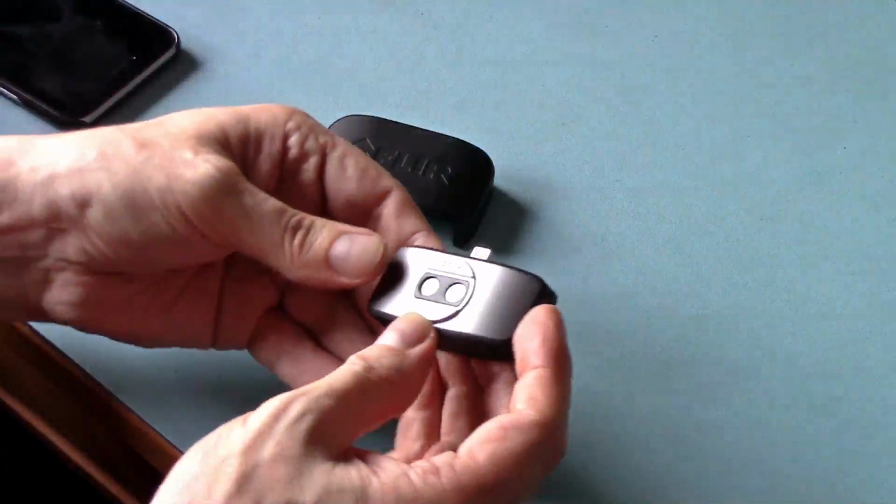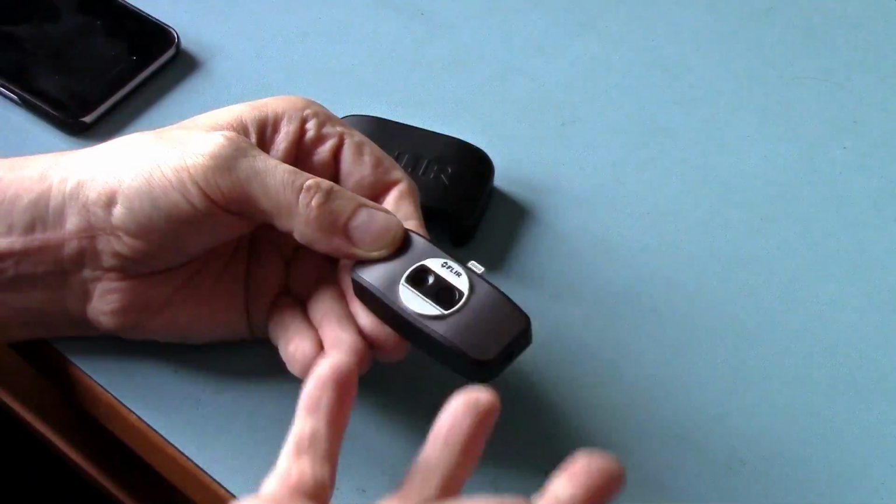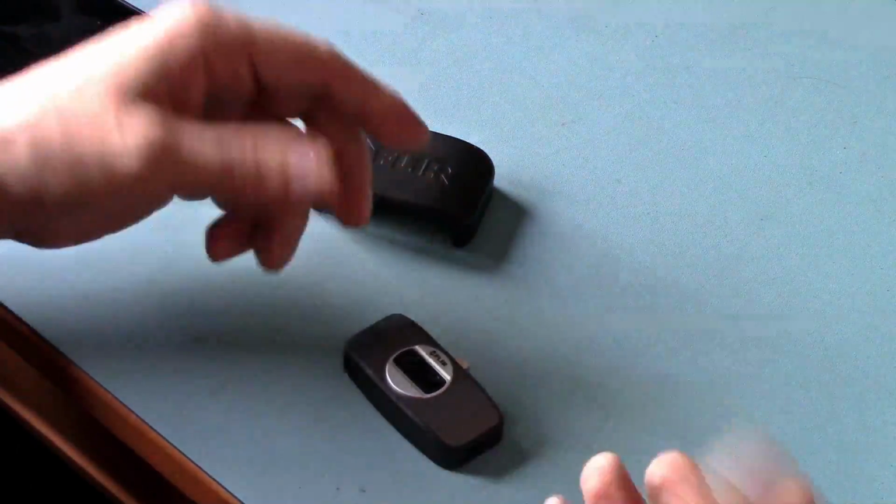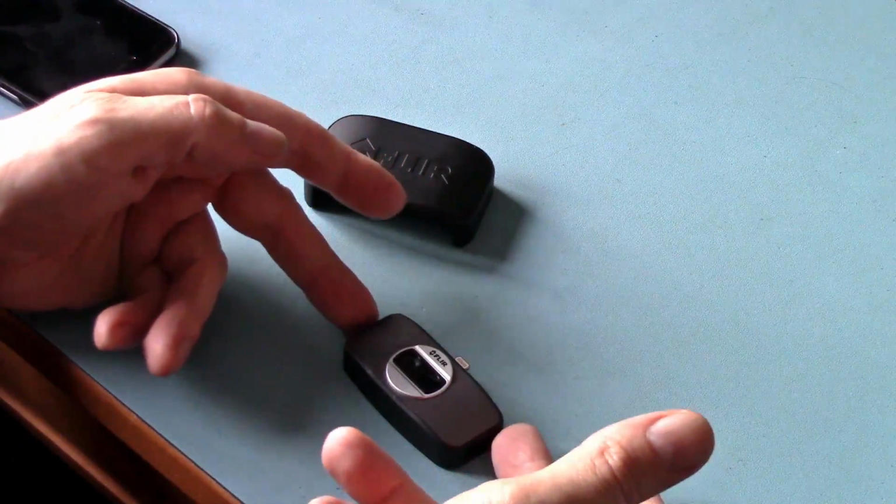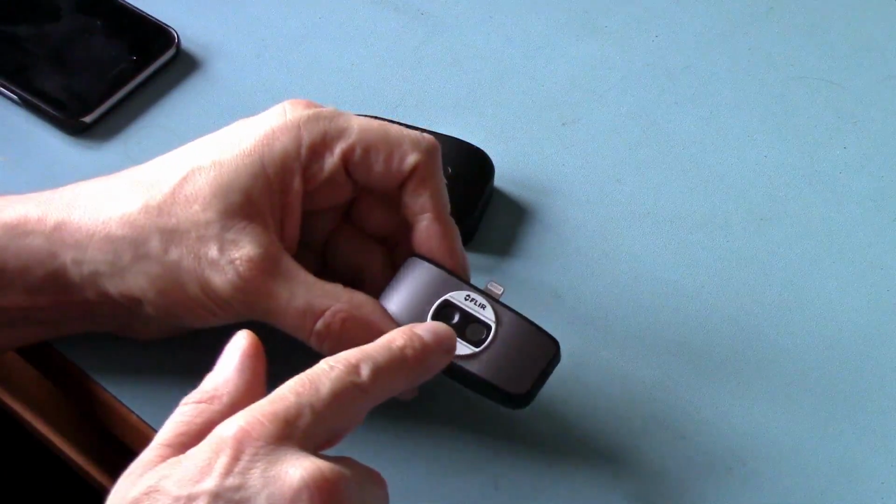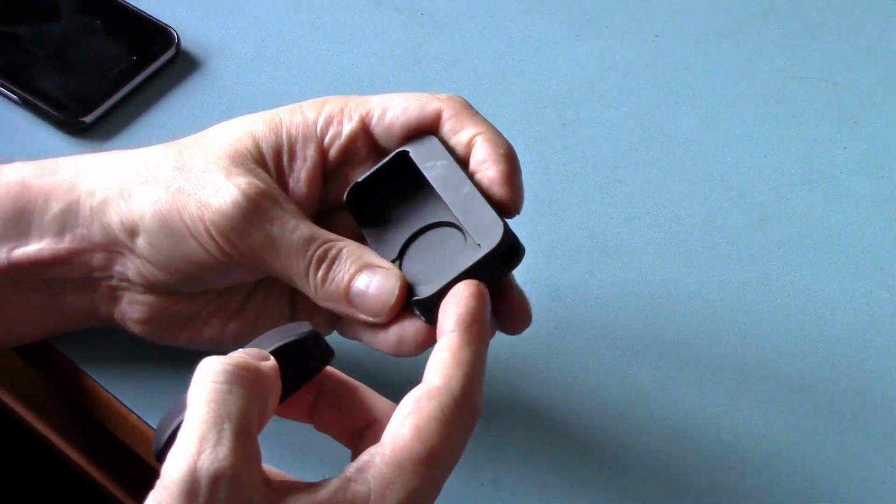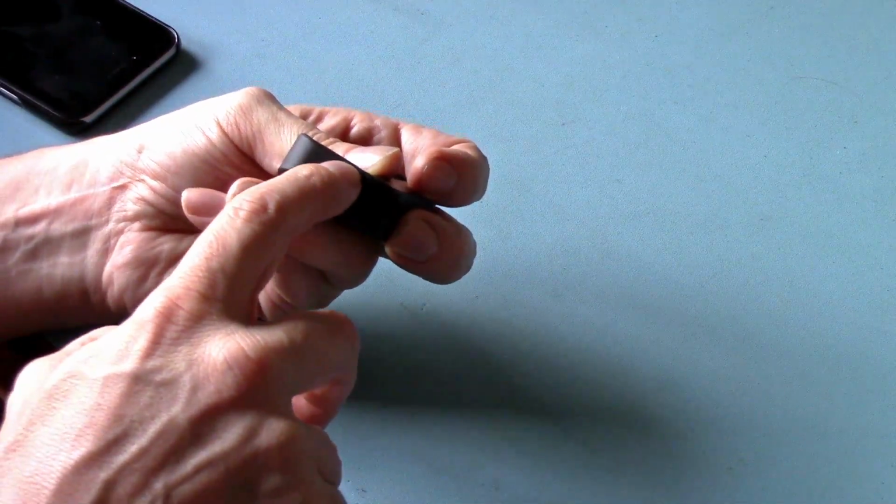So at the moment, when you charge it, you need to leave the lenses naked, so all dust particles can drop onto them while it's charging. Or if you pull a charging cable by accident, it drops on the floor, there's a risk there and it's not protected. So it would be brilliant if they actually shipped these with a little hole in the side.